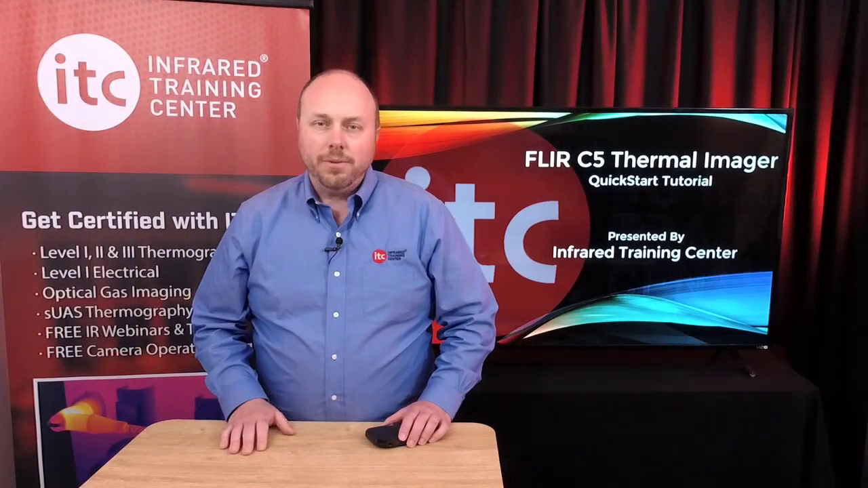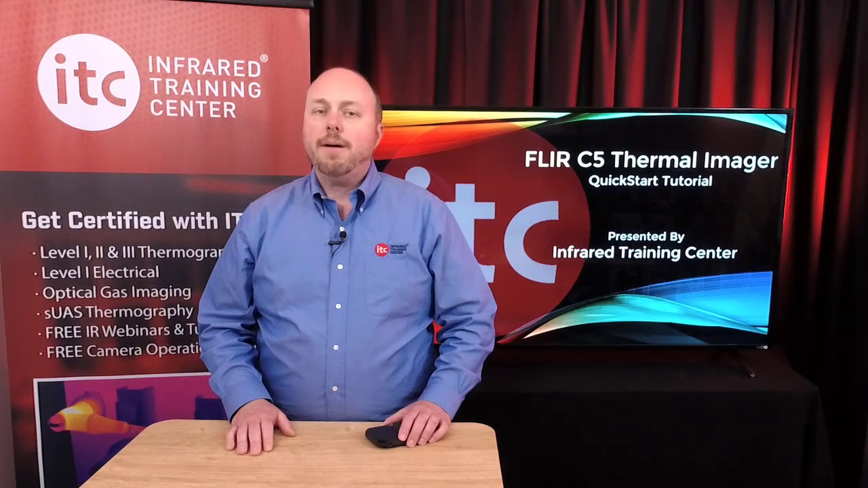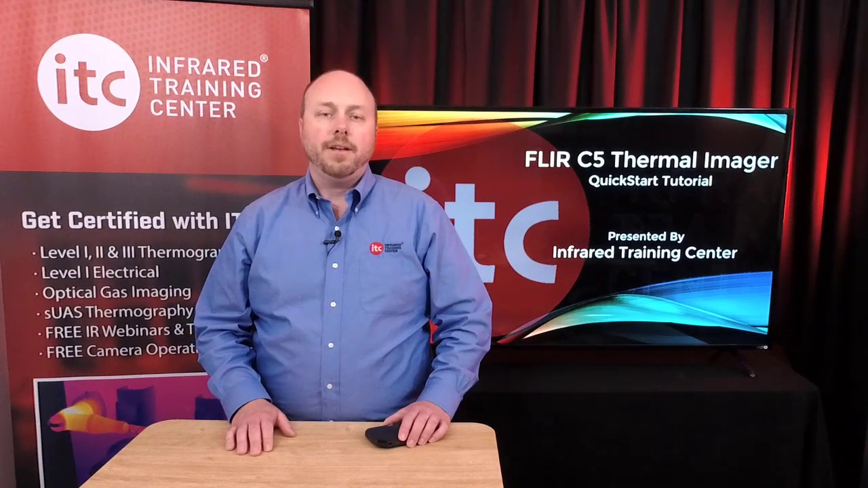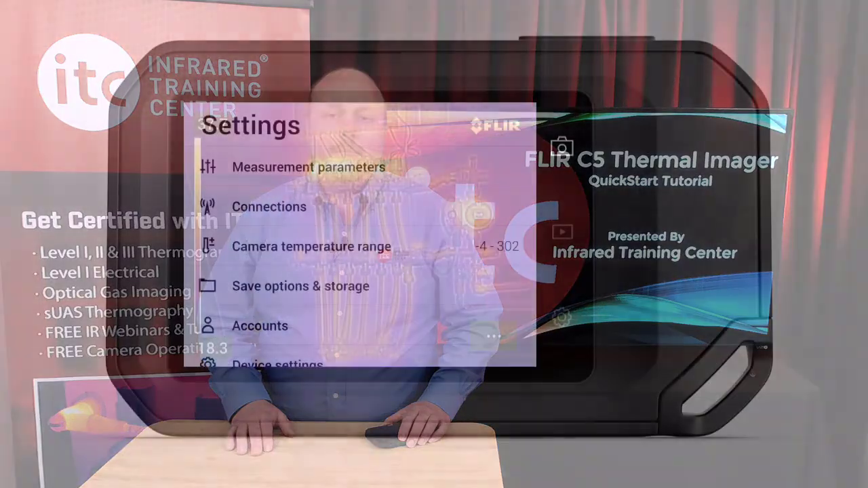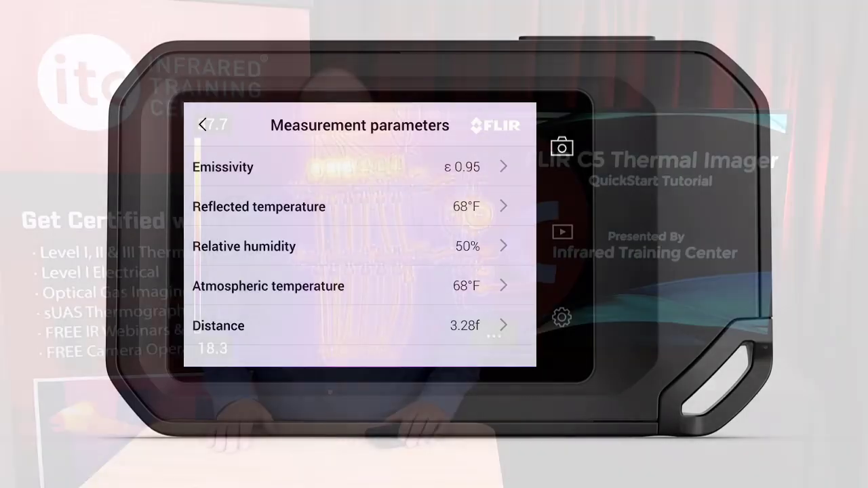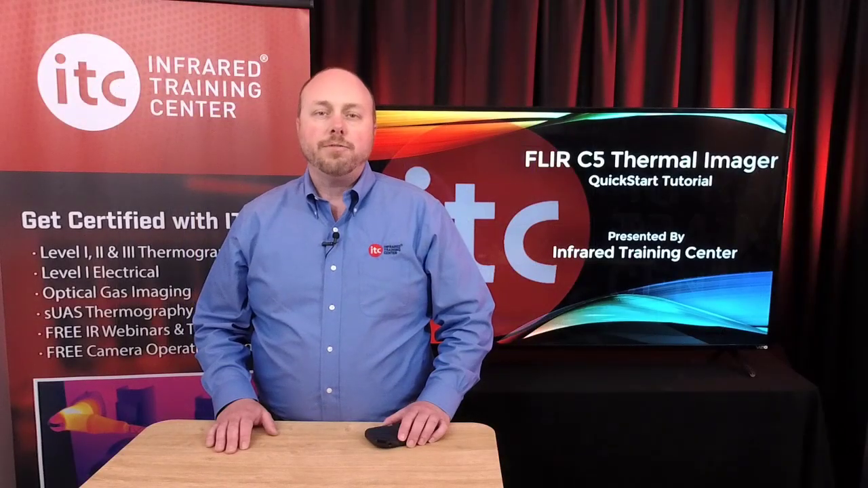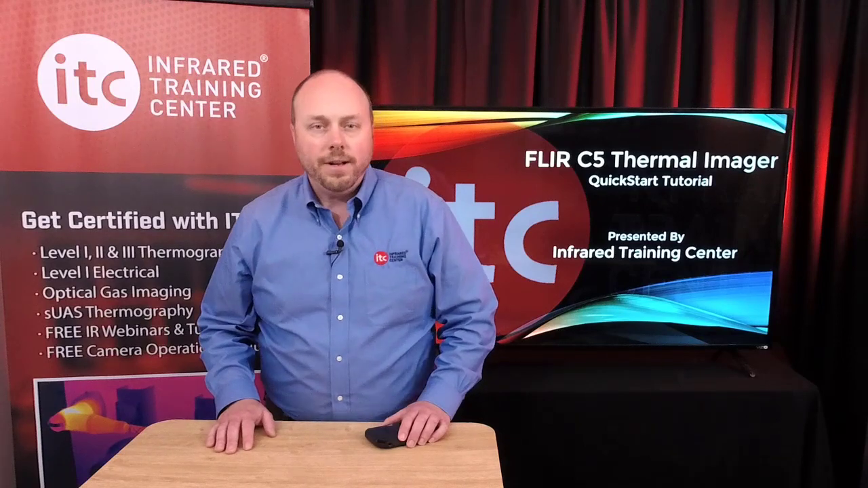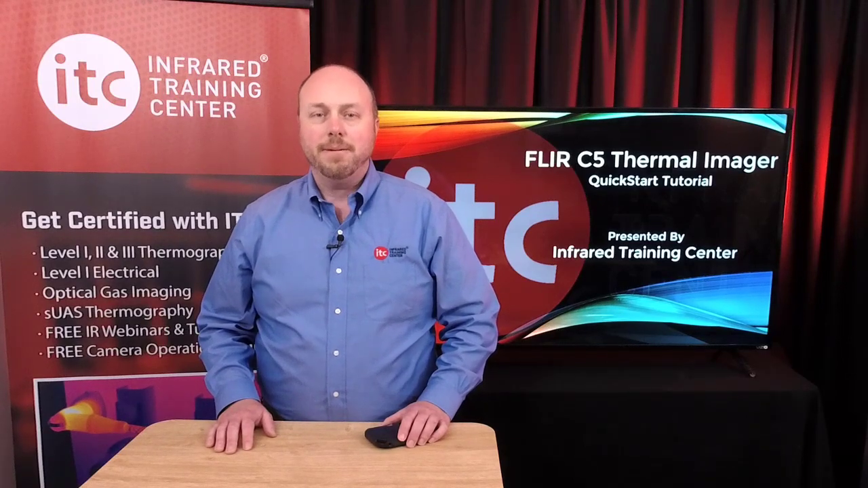Moving on from the main menu, let's return to the settings for a moment and talk about measurement parameters. Now, if you're using a measurement tool, you'll also need to make adjustments to these values. Measurement parameters include emissivity, reflected temperature, relative humidity, air temperature, and atmospheric distance. All 5 affect the accuracy of your measurements, especially emissivity and reflected temperature. As such, these values must be set correctly. To know which numbers you should use requires a Level 1 IR certification training at a minimum.